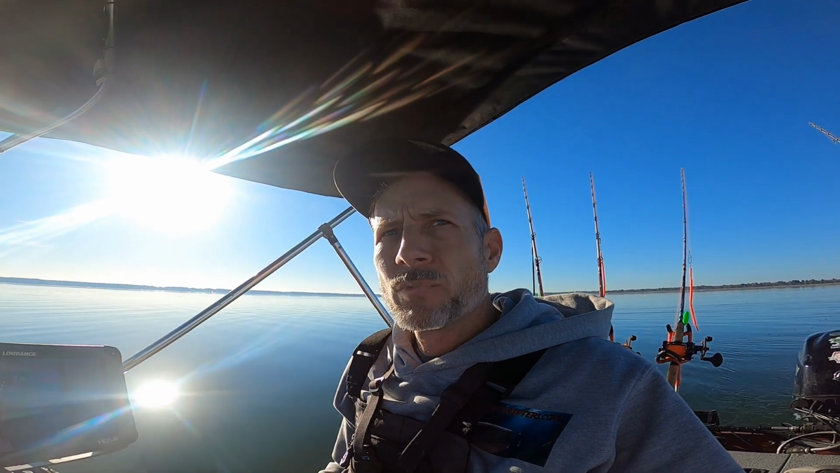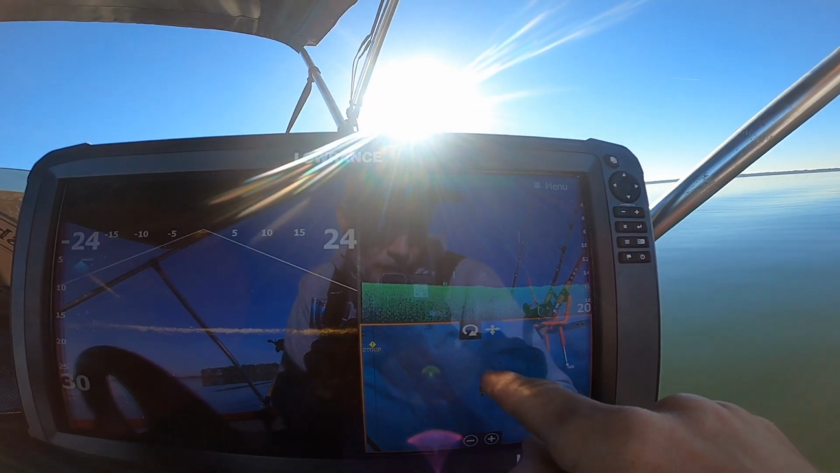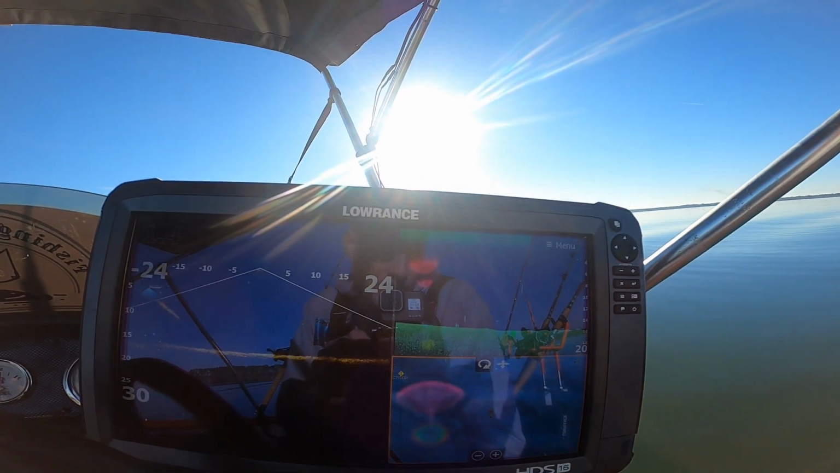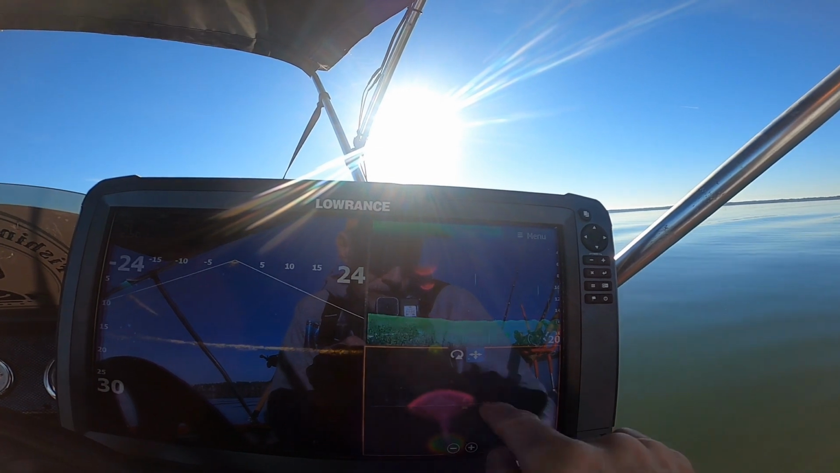We're going to move a little bit further down to where a little sub channel connects into this channel and see if there's any movement on the corner of that. So we're on this point right here, and we're going to go down around this corner through these little ledges and see if we see anything that looks interesting in these little depth changes.